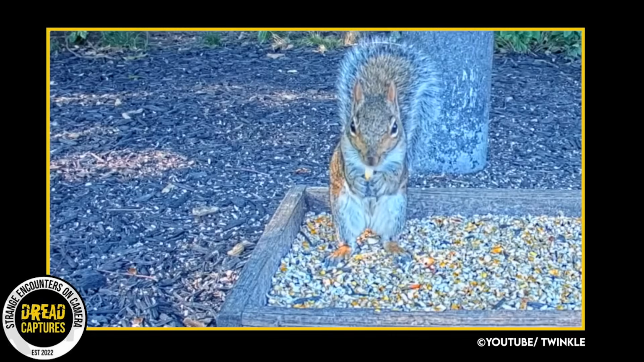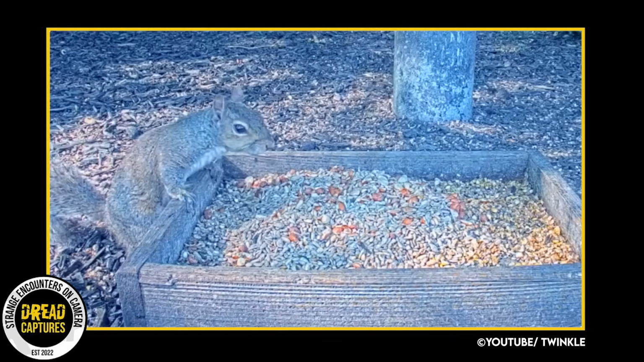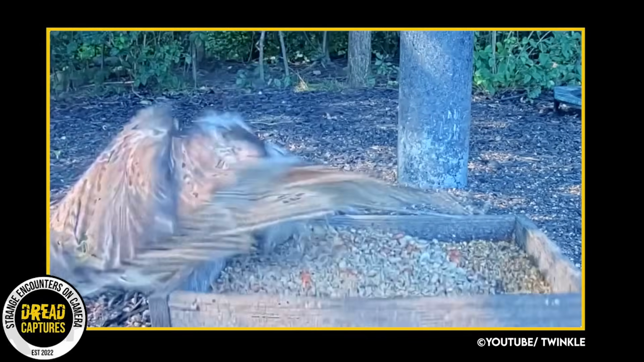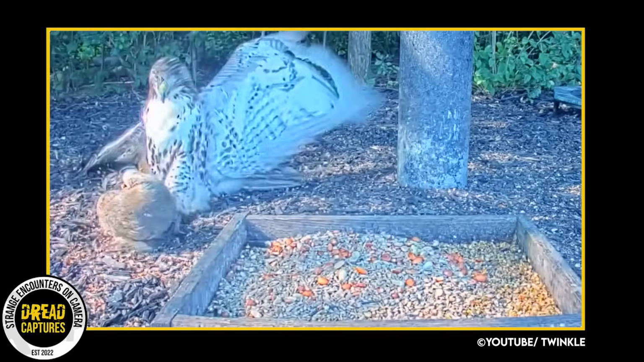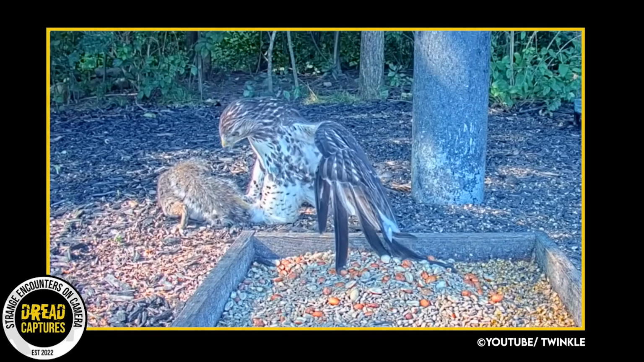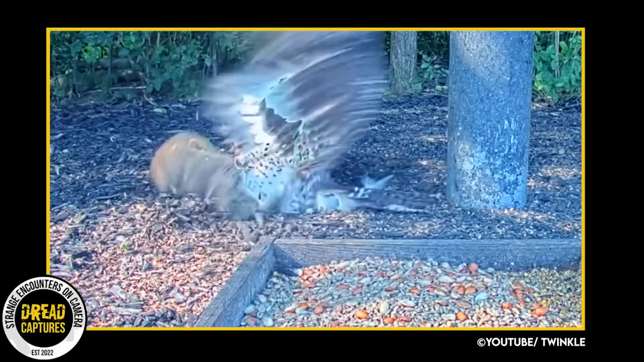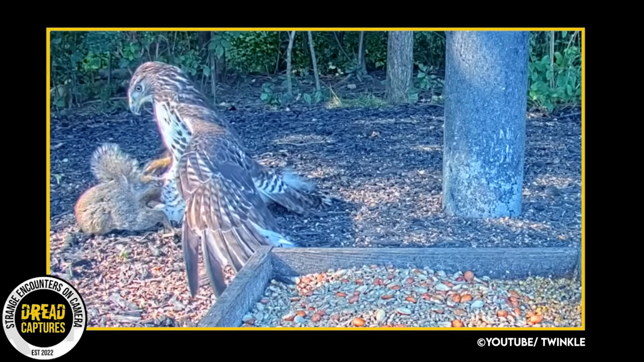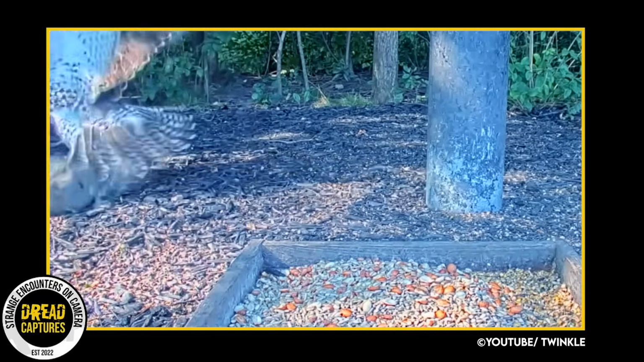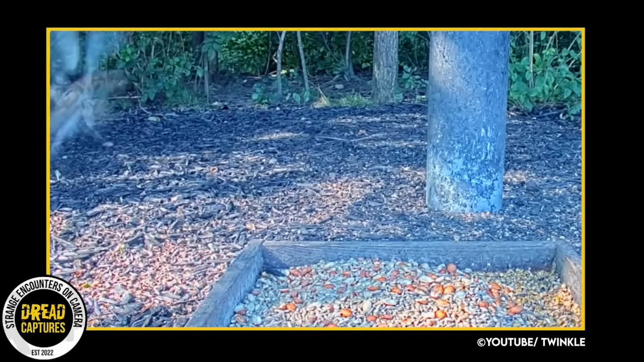So on this outdoor camera, you see this squirrel just enjoying some food, when all of a sudden, boom, the hawk swoops in and snatches this unexpected squirrel. It looks like his days are numbered, but watch what happens. The squirrel is able to somehow break free and the hawk flings him. Unreal. The squirrel walked away, and honestly, I wasn't thinking he would survive.